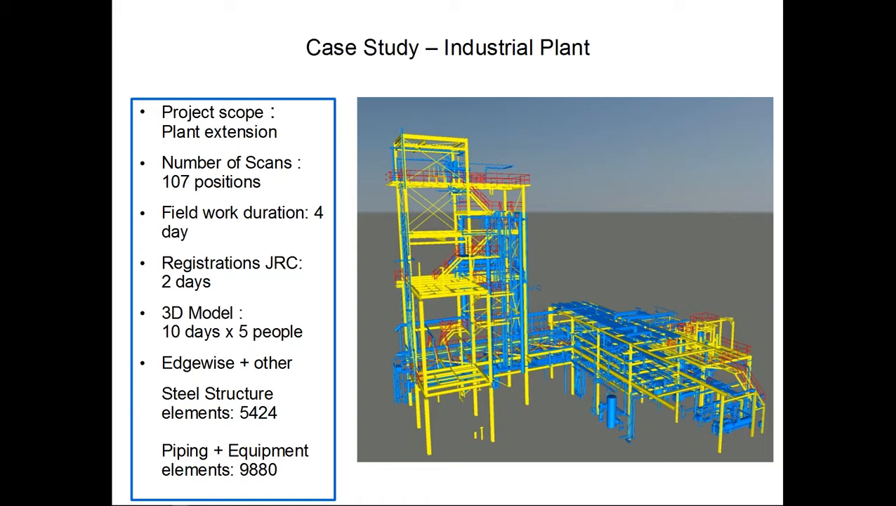And I can say that EdgeWise, now I'm jumping a little bit from the scan processing software to the modeling software, which is EdgeWise.